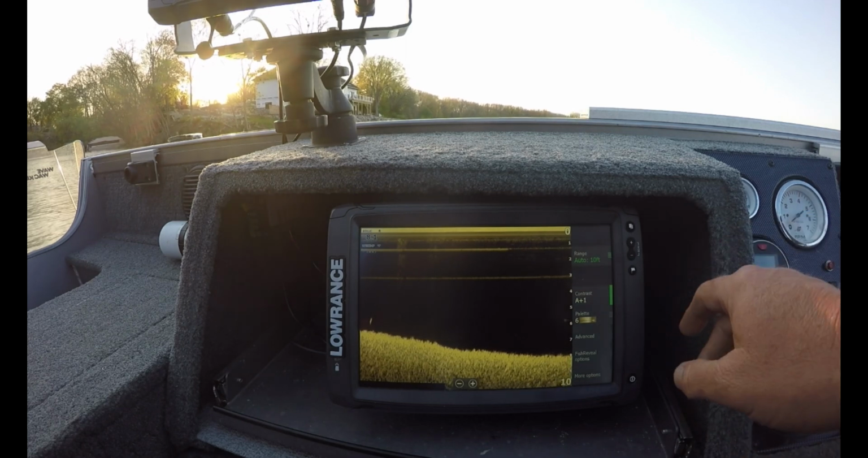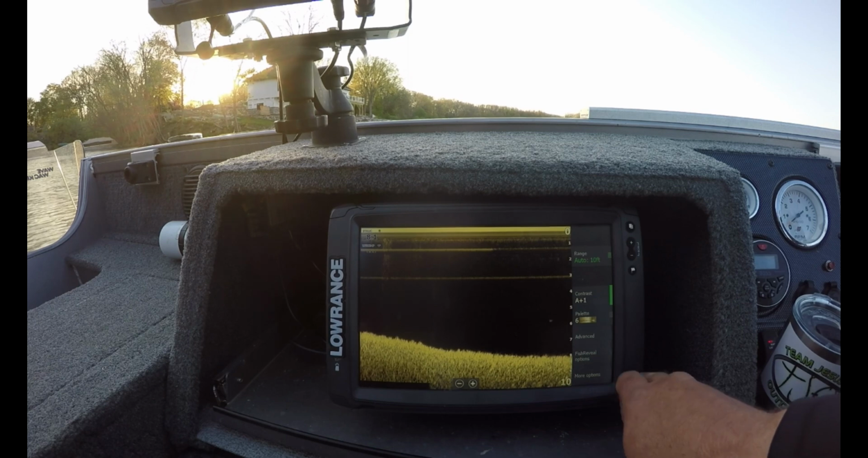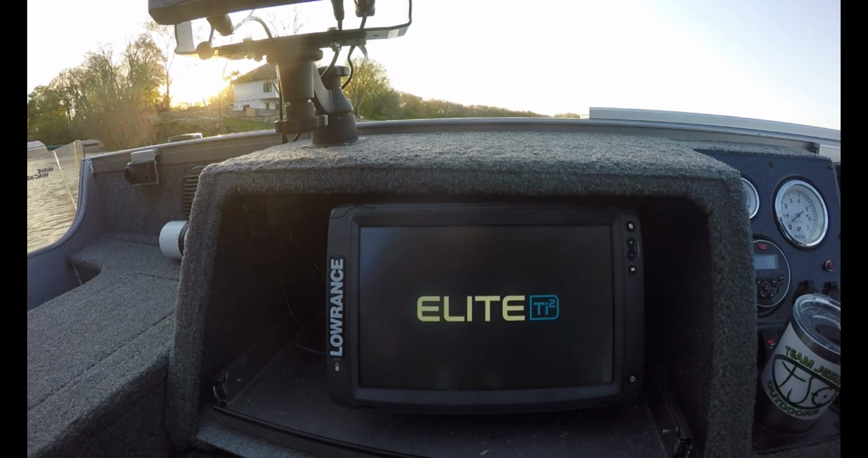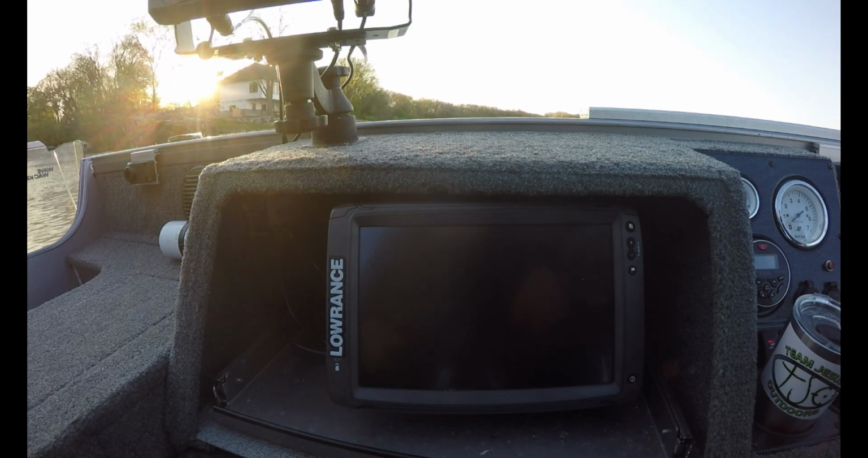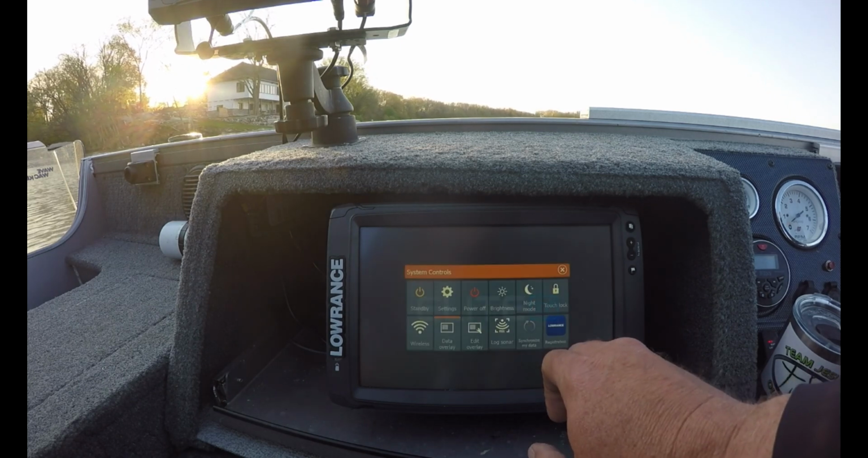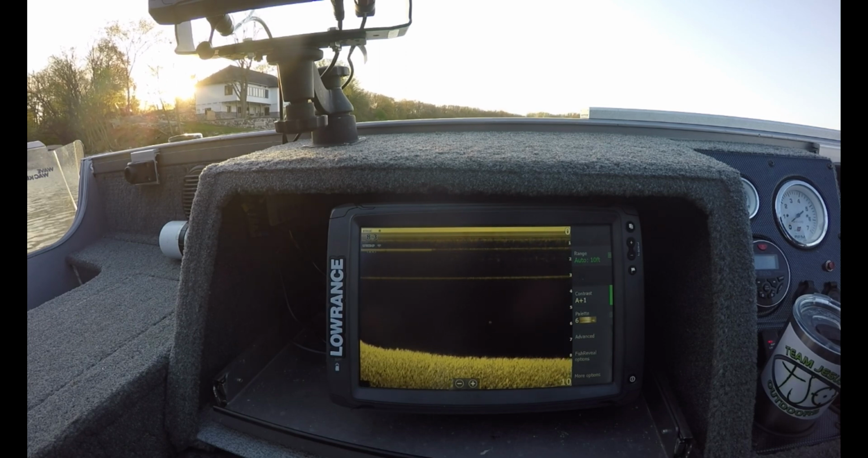One of my favorite features of this Lowrance Elite series is the ability to put these things into standby mode. So without turning them completely off, you can limit your power draw. I love that feature for sure.